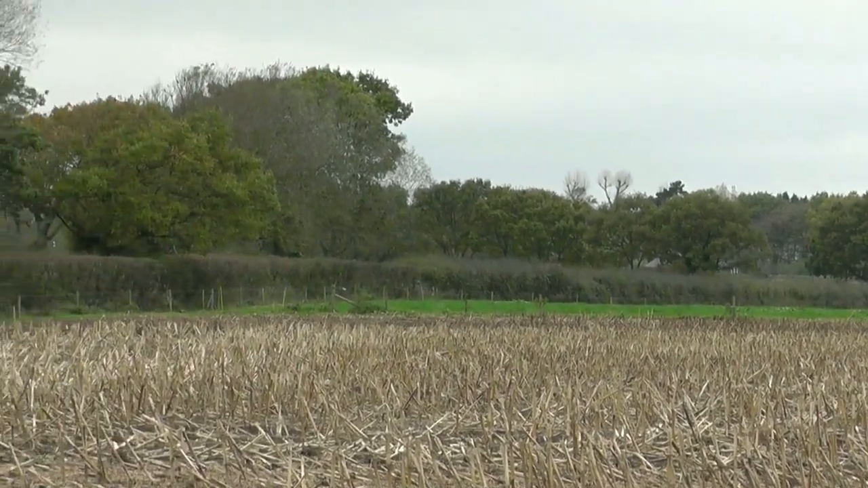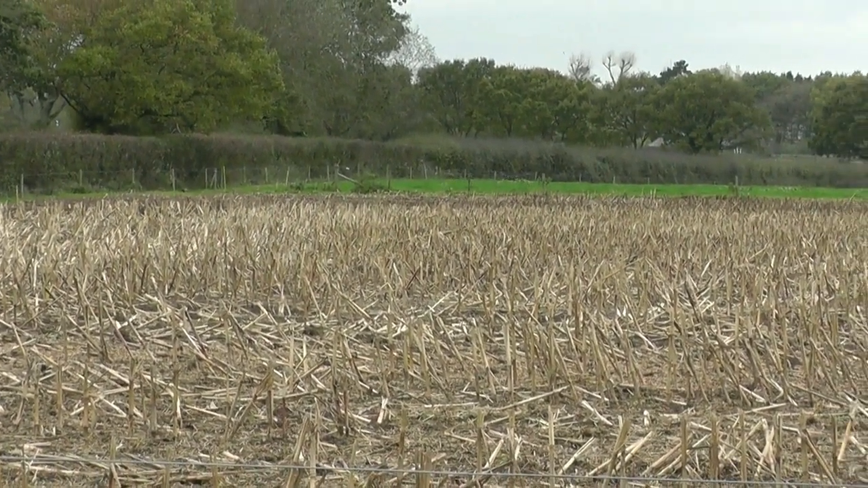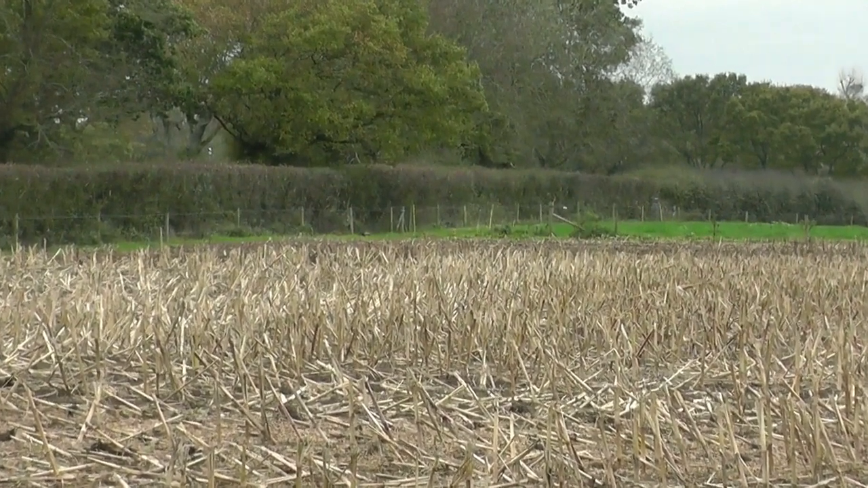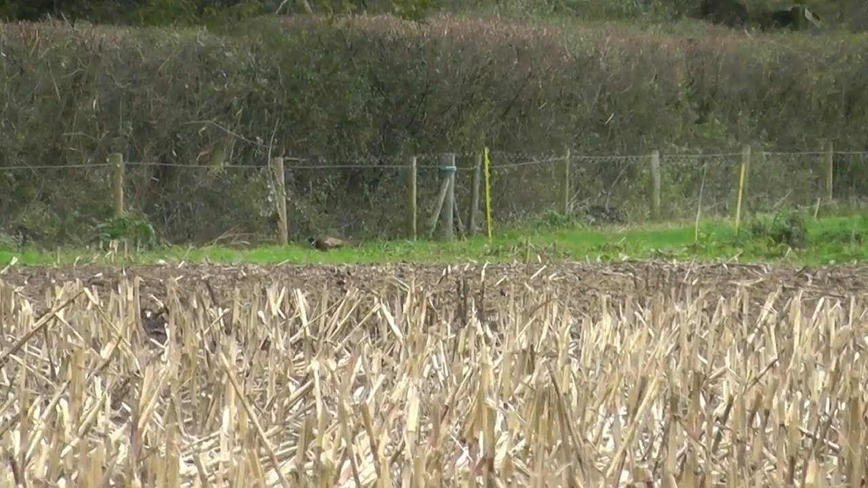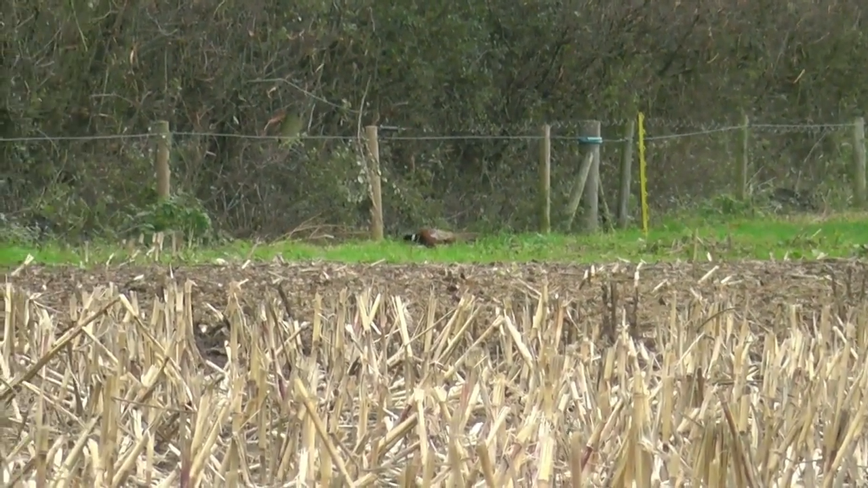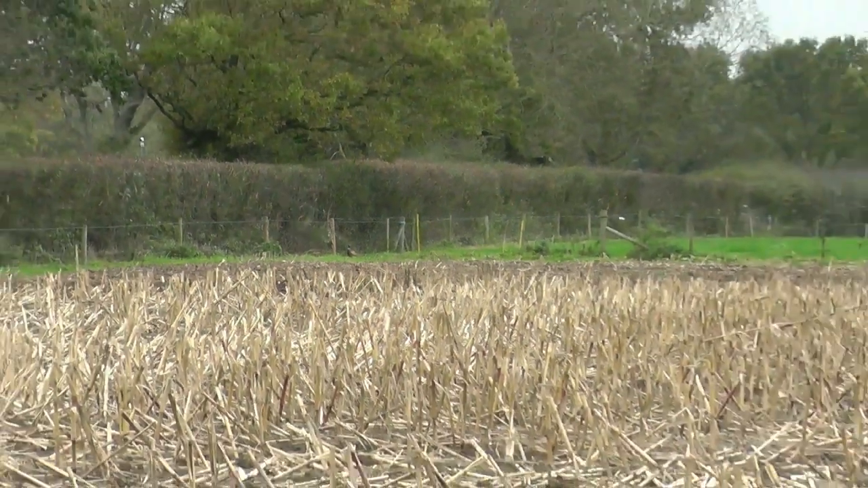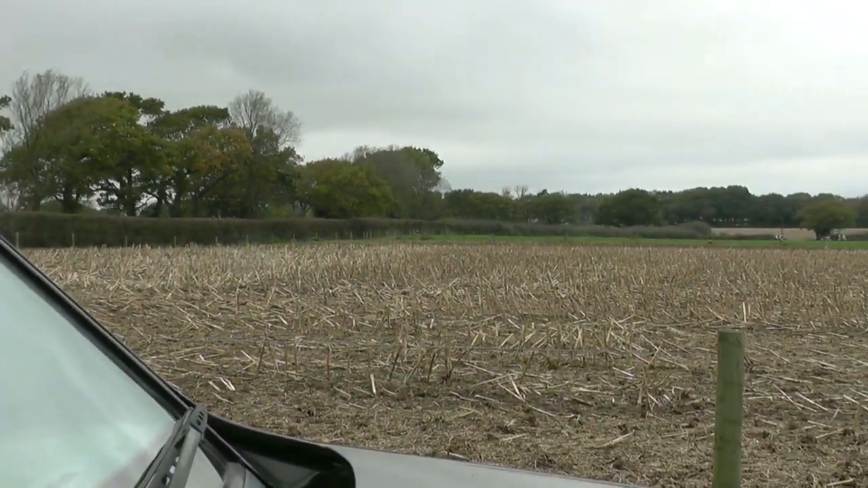There's a few of them coming over the top of these trees and landing on the stubble out here. So I think what I'm going to do is set my hide up just in the corner here, where the fences meet and that pheasant is. There's a few of them around at the minute as well. I might bump one or two of those on the way down. But anyway, I'm going to set up there and see what happens.